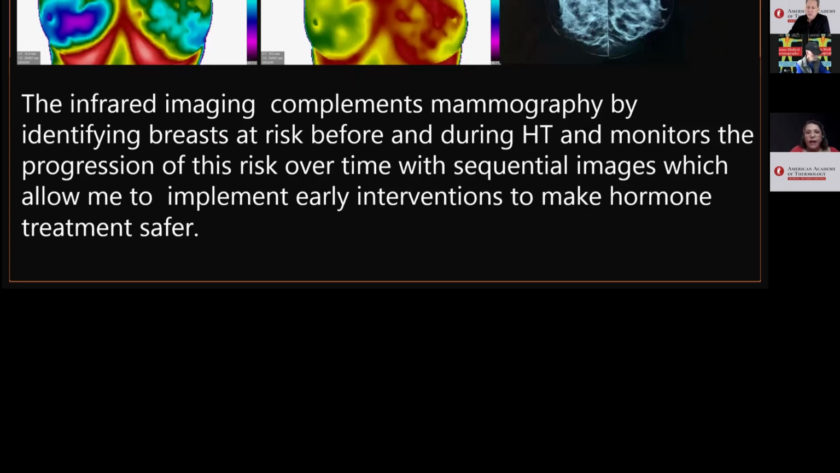The infrared imaging complements mammography by identifying breasts at risk before and during HT and monitors the progression of the risk over time with sequential images, which allow me to implement early interventions to make hormone treatment safer.